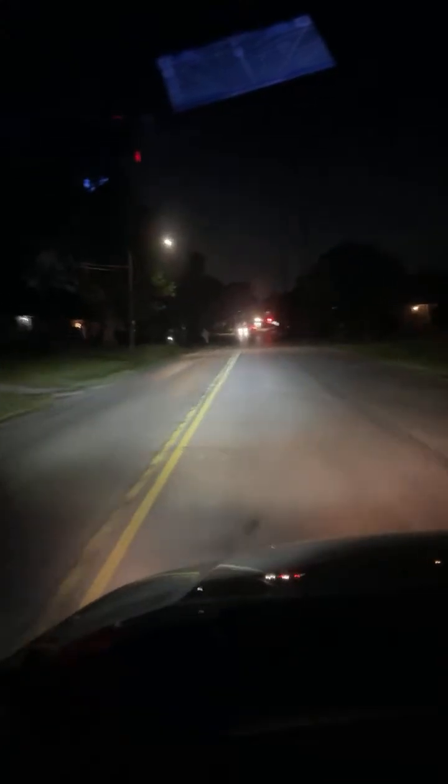Glad to get the windows open. Yay, tomorrow I might get air conditioning. Yay.